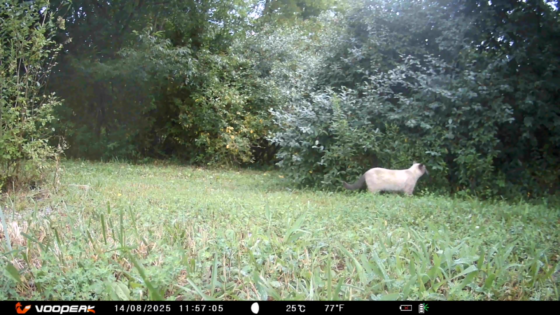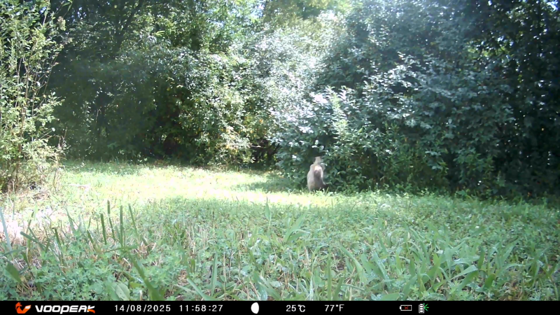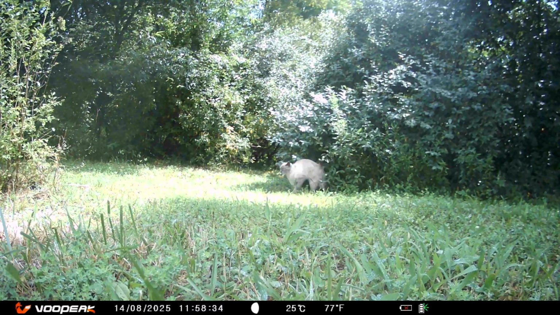Now the first cat has to come back and smell where that cat just peed. And why does it take so long to smell a tree? Well, I don't understand, but this cat sure is checking this tree out a lot. And look, it's got to pee again.